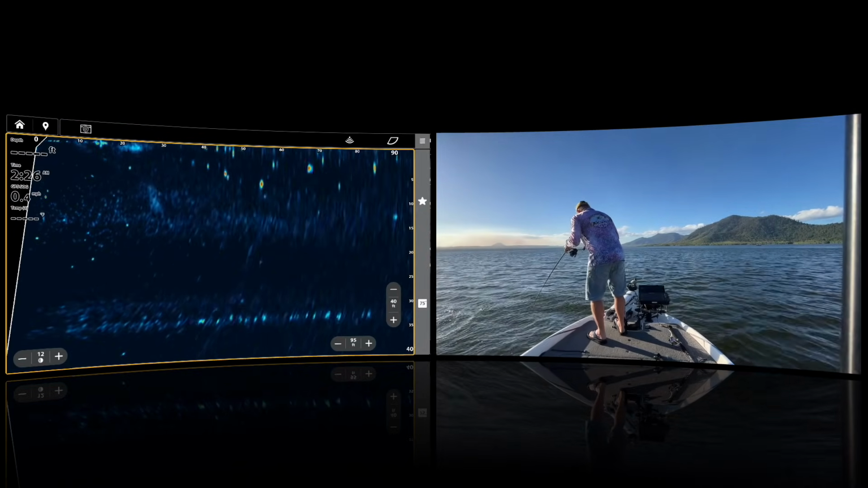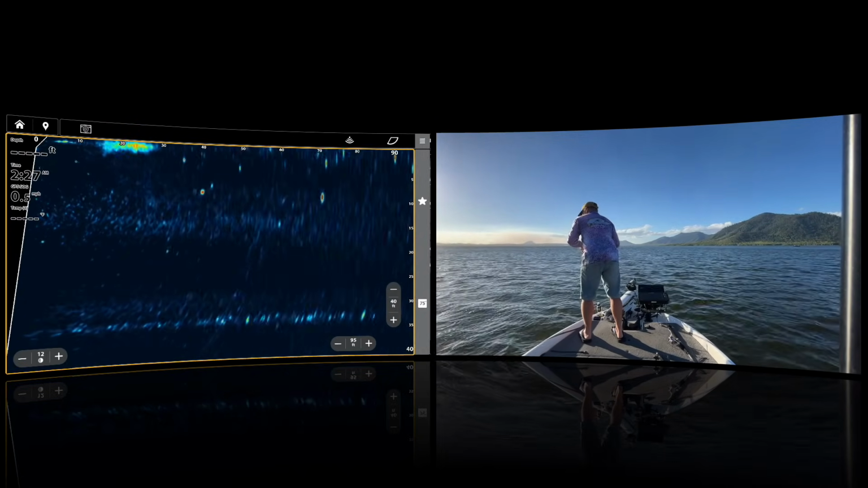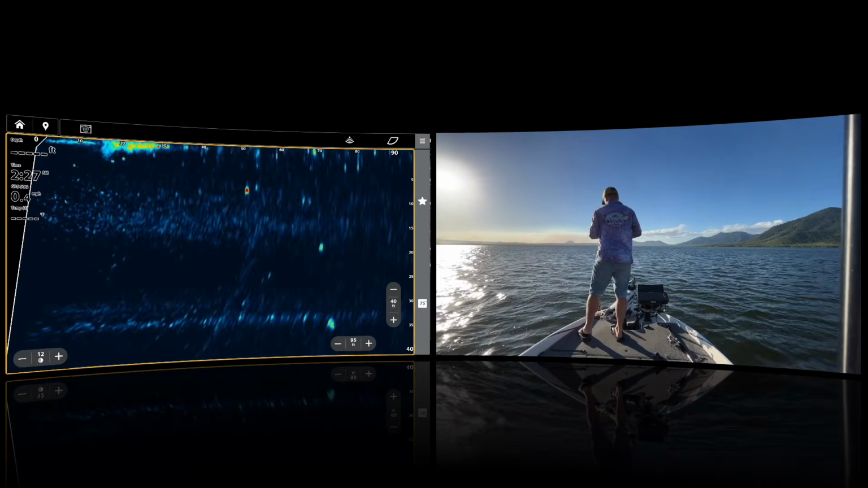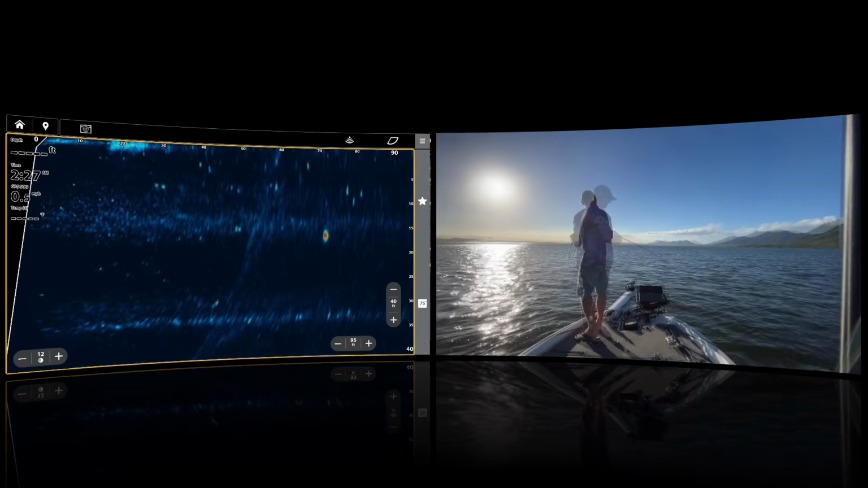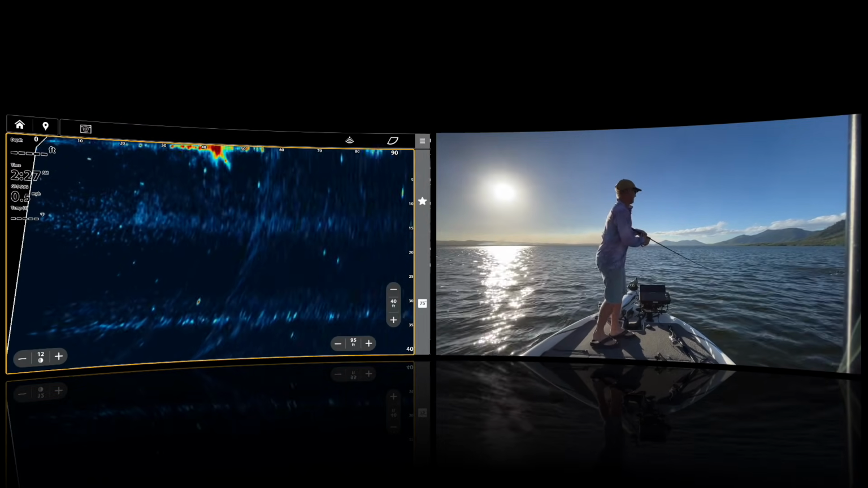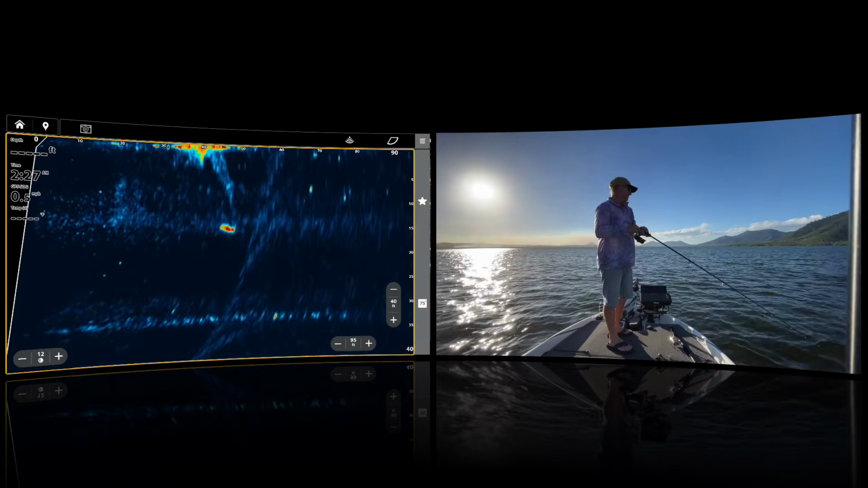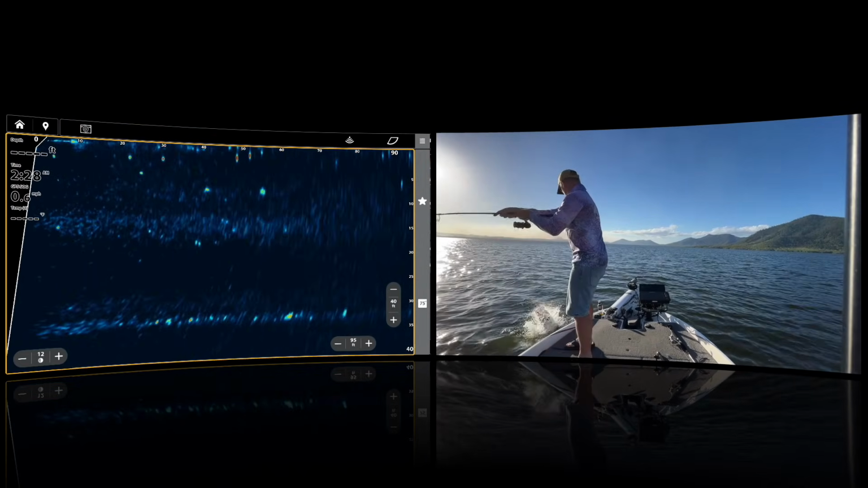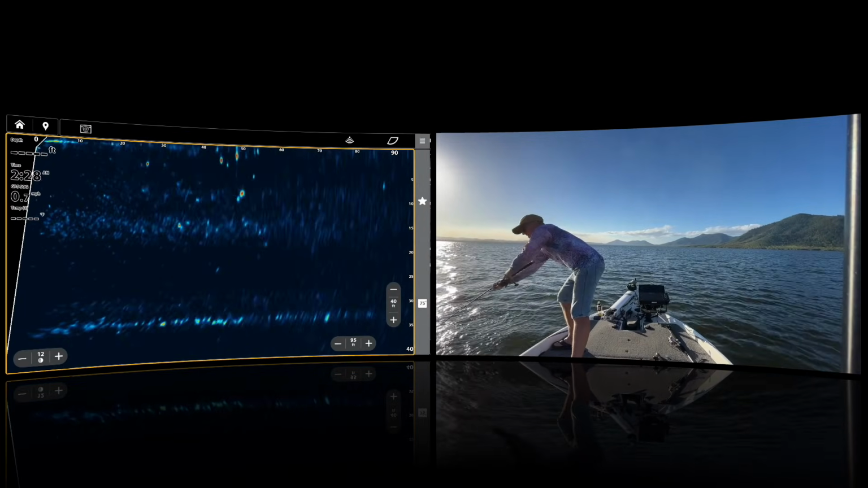Feels better. Getting a lot of shots, there's a lot of fish around, that's all. So tough. I don't think he wants to sleep us yet.